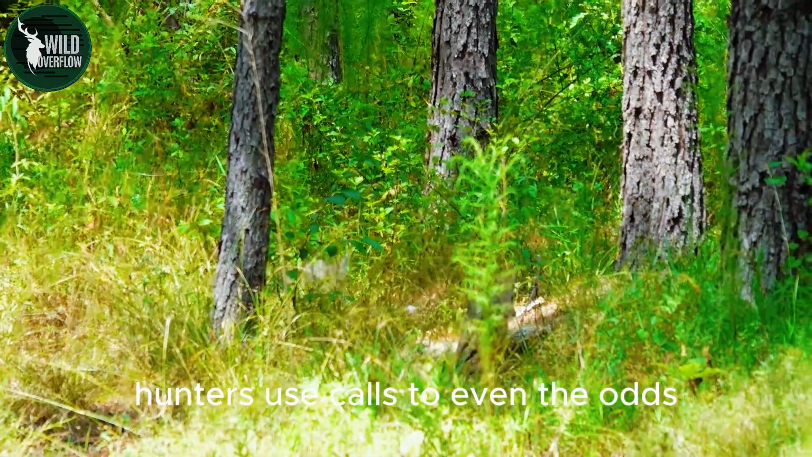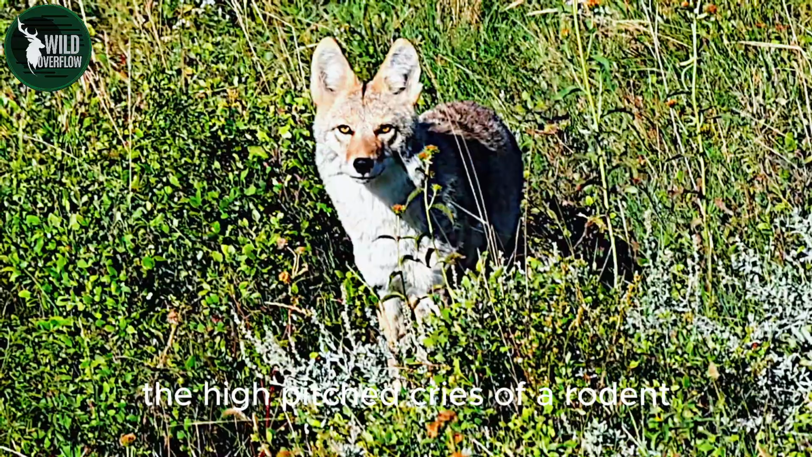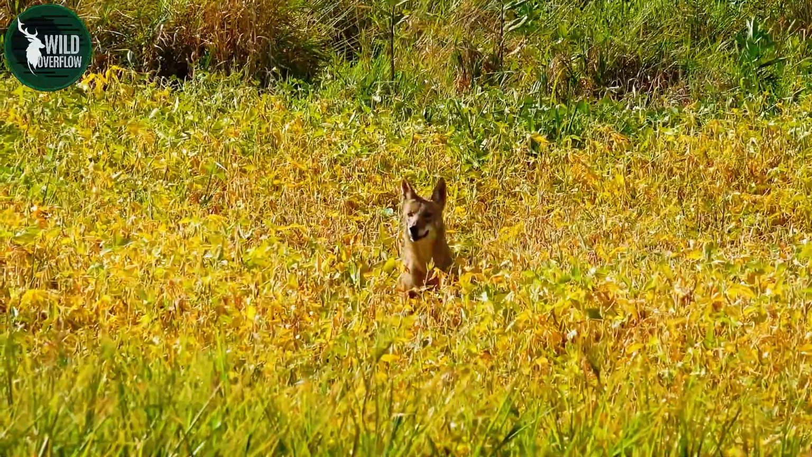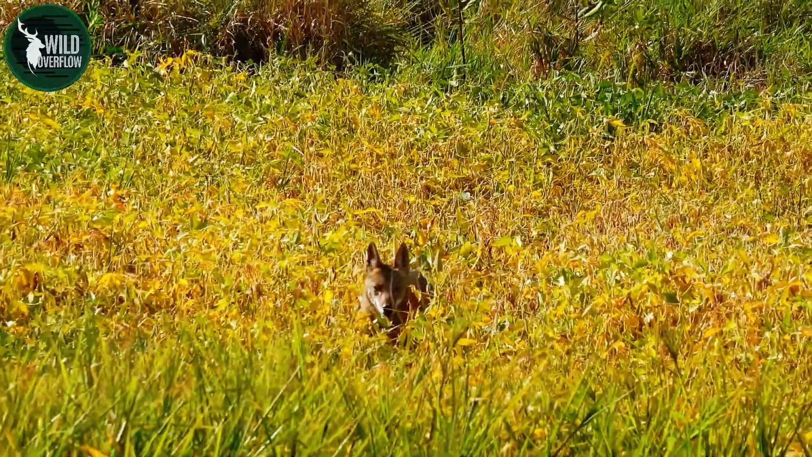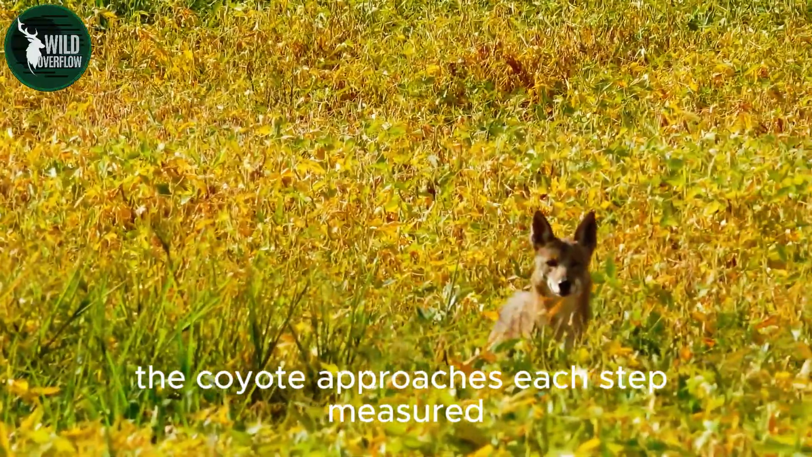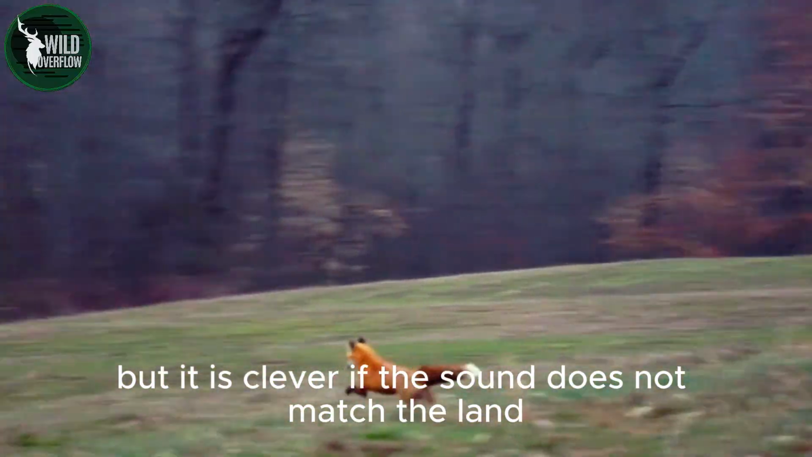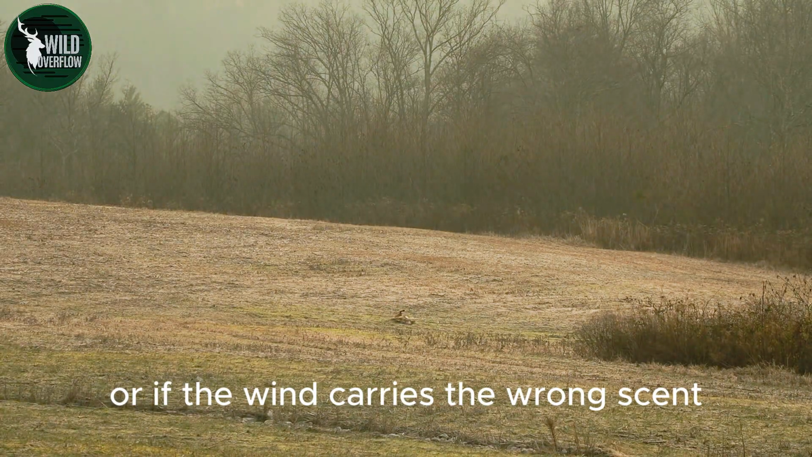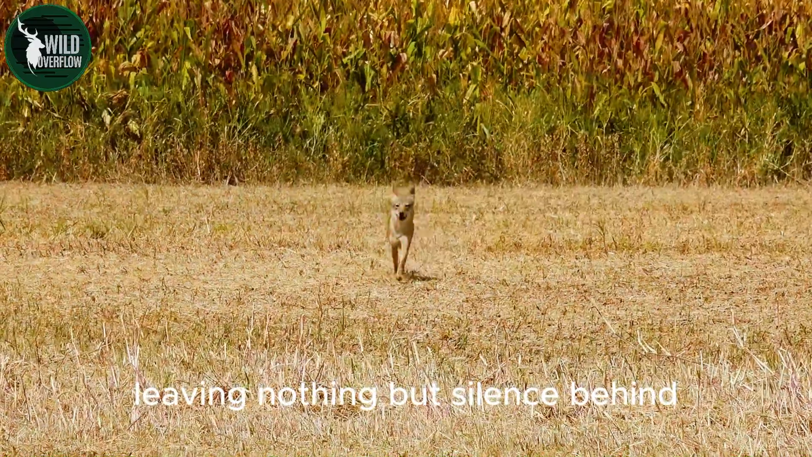Hunters use calls to even the odds. The desperate squeal of a rabbit in distress, the high-pitched cries of a rodent, even the haunting howl of another coyote. These sounds carry across the land, stirring the predator's instinct. Cautious, curious, the coyote approaches, each step measured, each glance searching. But it is clever. If the sound does not match the land, or if the wind carries the wrong scent, it will turn and flee, leaving nothing but silence behind.